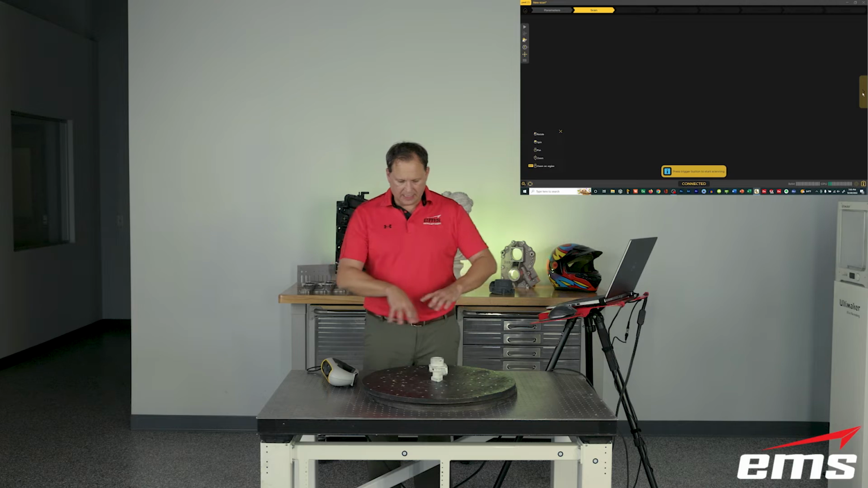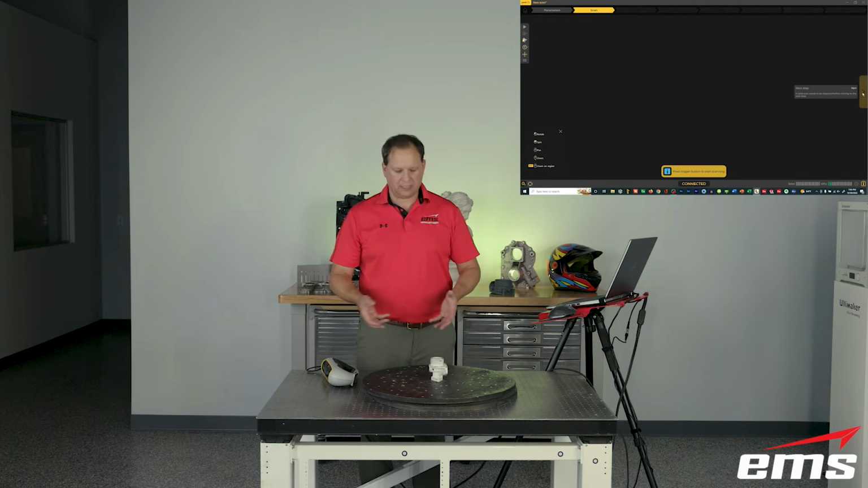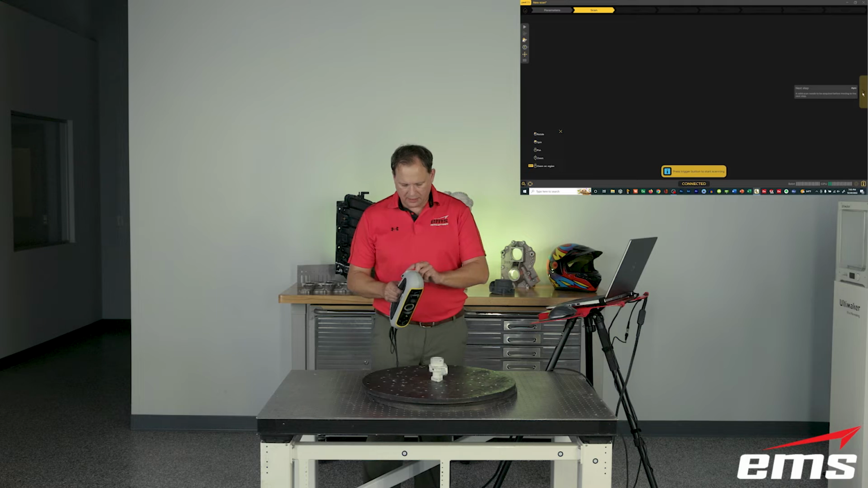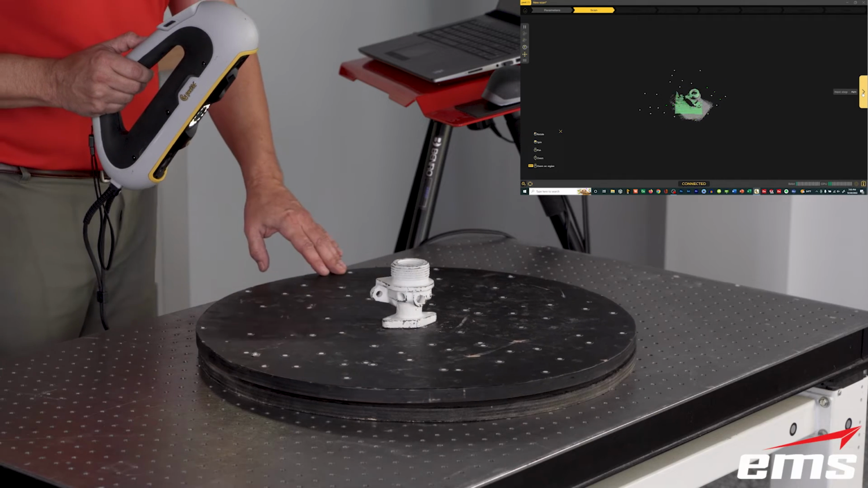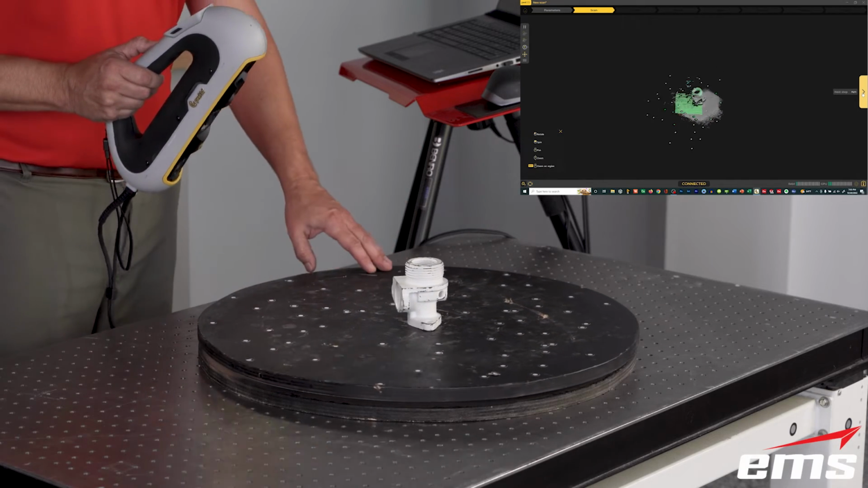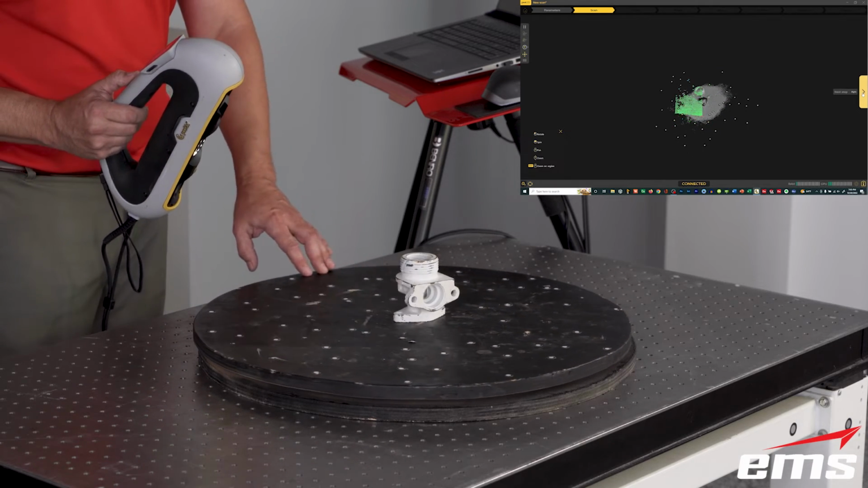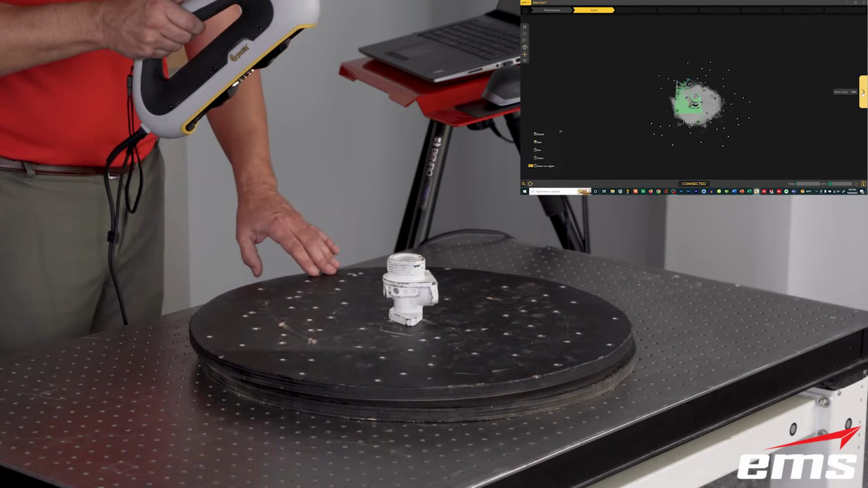Now, in this case, I have targets on the table, but no targets on my part. Just on small parts like this, it just needs to have targets in its field of view. They don't have to be on the part. So I'll go ahead and hit start. And what you'll notice right away is the scanning volume, or the area it's scanning, is smaller. And that's based on the part size we told it. So again, I don't have to try to figure it out. I just tell the software what the size of my part is, and it'll figure it out for me, and then I just move around and scan it.